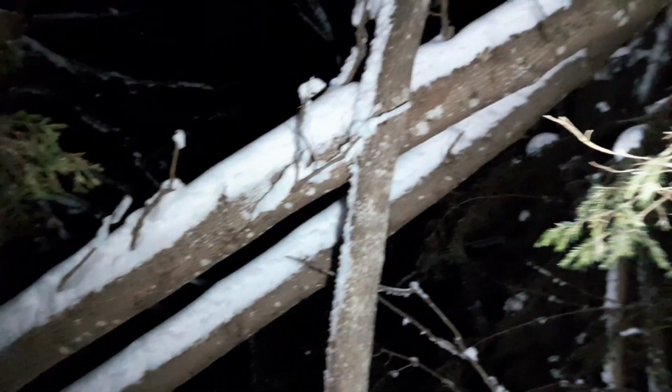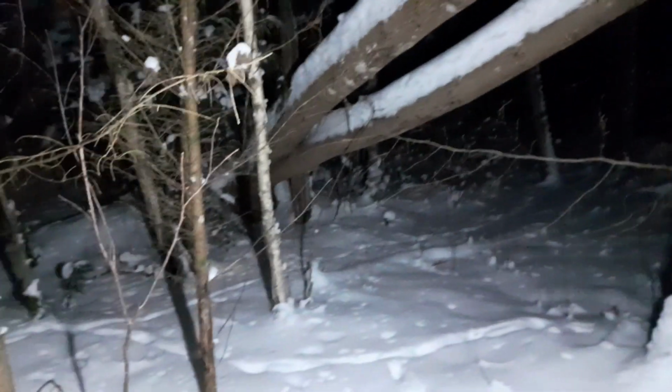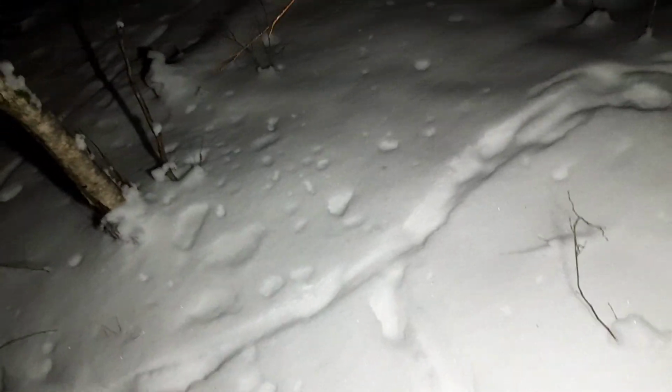The tracks are just walking. No sign of sleeping, of eating, nothing. Let's continue following. Holy crap. If these trees don't follow me. Let's move more.